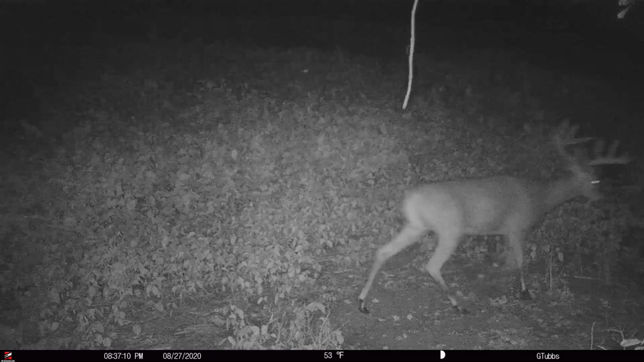All right, guys, we're back in the studio here. We got another stack of cards here to go through. This card pull definitely a lot better than the first one. Obviously that July-August time frame, those bucks are gonna start putting on a lot more inches.